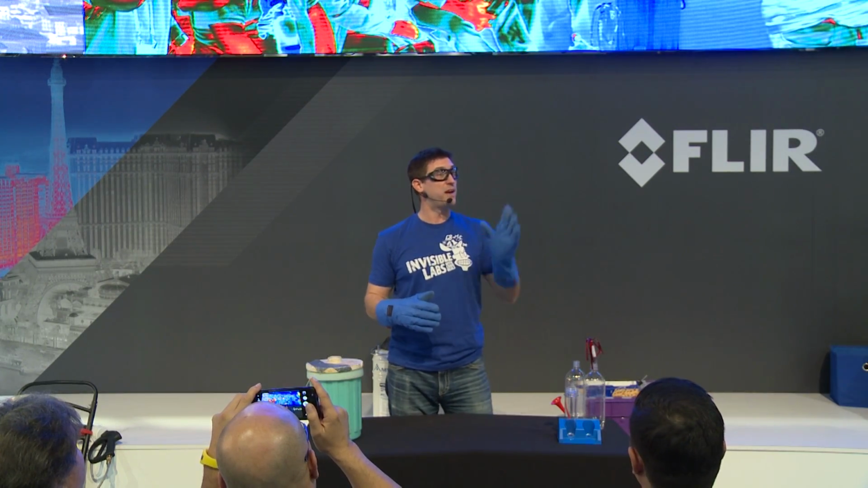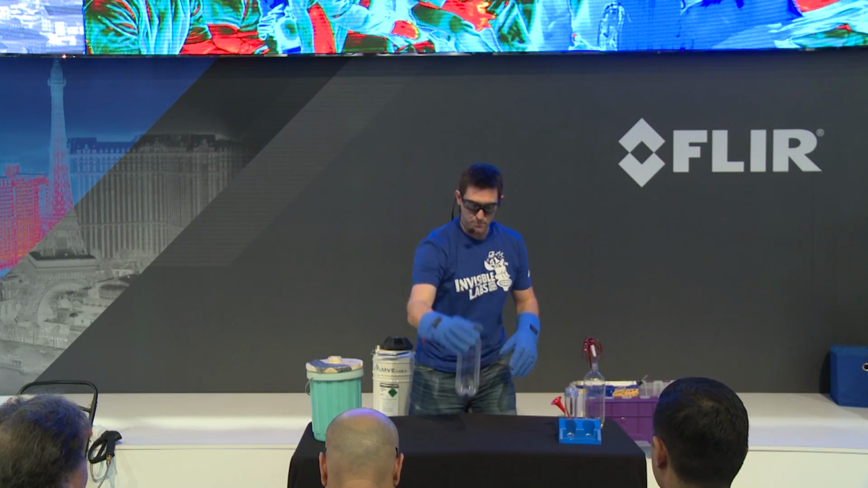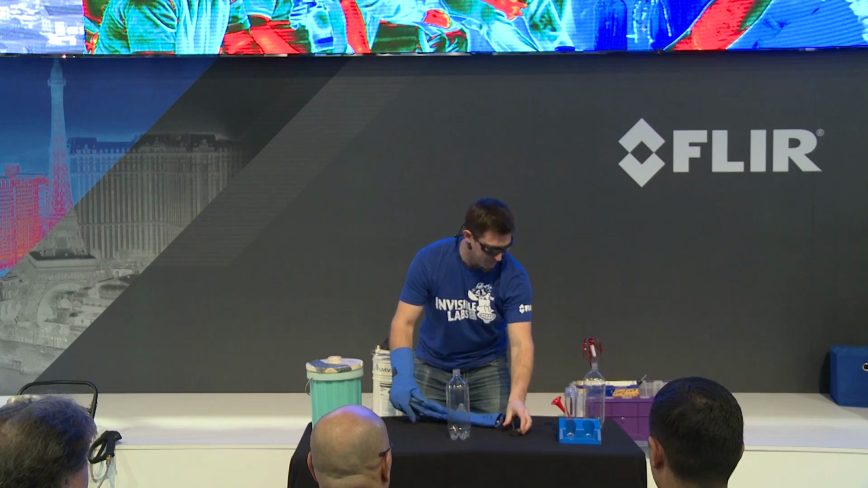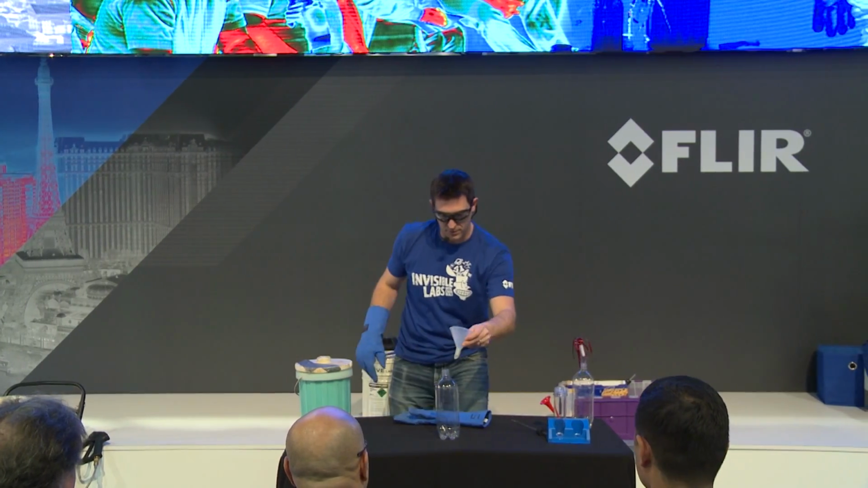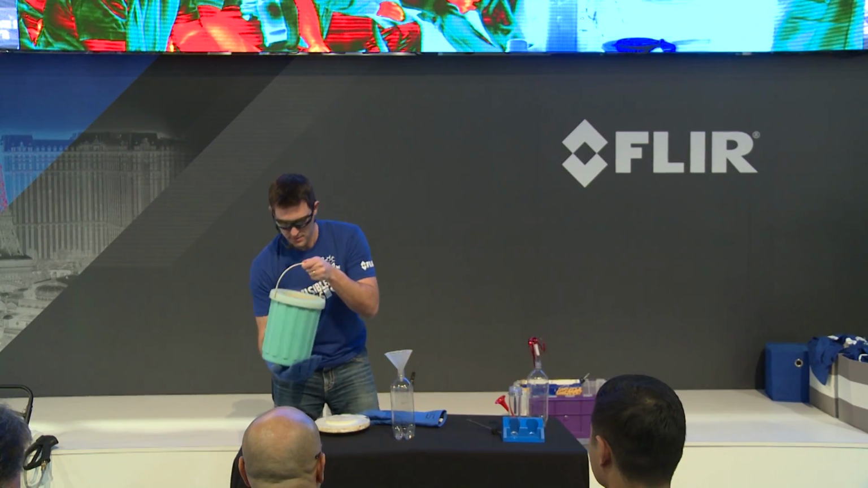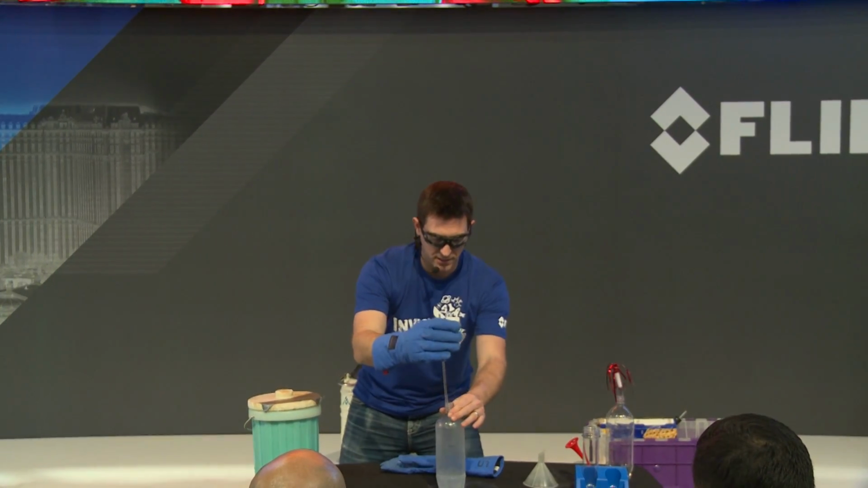So I thought I would bring Old Faithful with me, or at least my representation of Old Faithful. I've got a pop bottle, and I've taken some glass tubing and a rubber stopper. We're going to use the liquid nitrogen because we don't want to use anything too hot. So I'm going to fill this up a little bit. Now remember, we're trying to do Old Faithful, a geyser that shoots steaming hot water up into the air. We're going to shoot freezing, boiling water, the liquid nitrogen, up in the air. So let's see if this will work. Here we go.